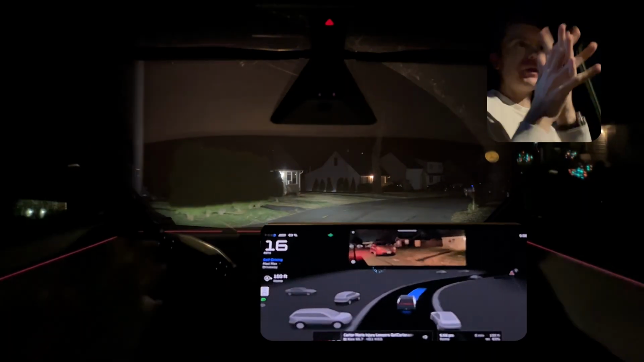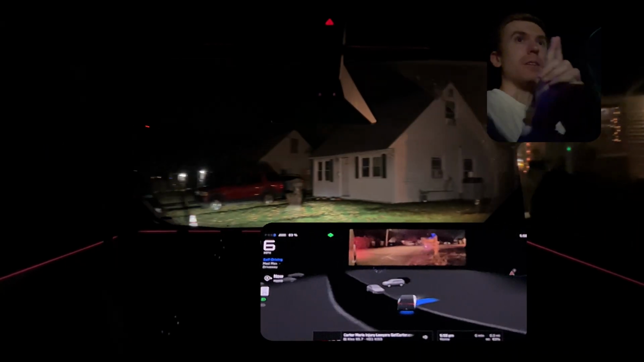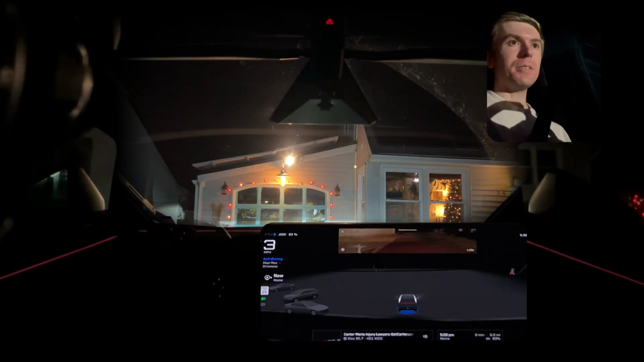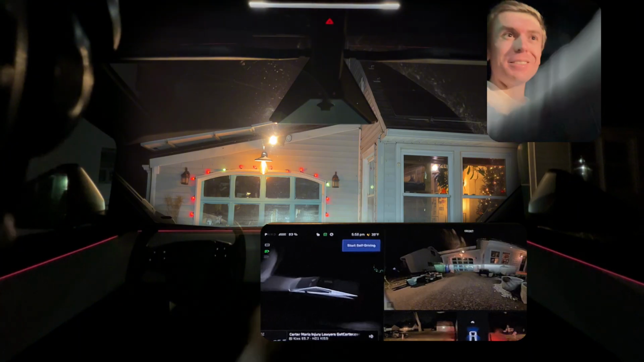So the driveway is empty here. Let's see if it picks up. It kind of feels like it's gonna pull straight in, but it's not gonna run over my lawn. Oh yeah, it's just taking up the whole driveway. Our driveway's kind of small, and I can't really see ahead of us. Yeah, it gets really close there.